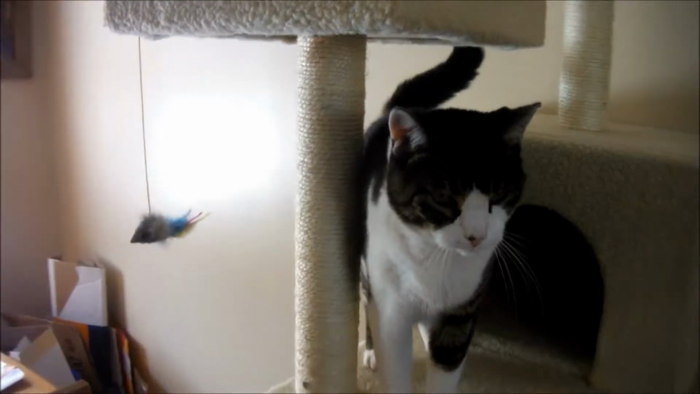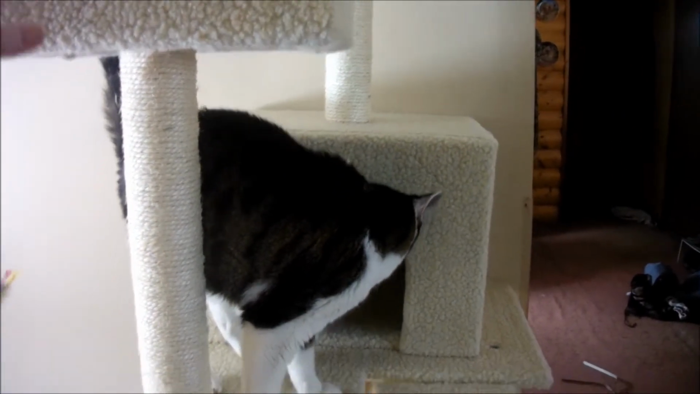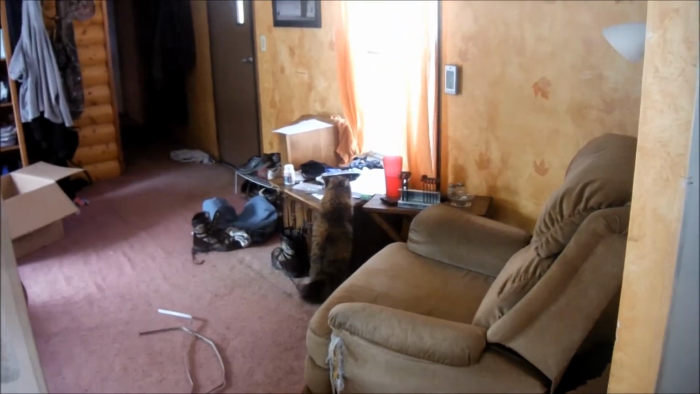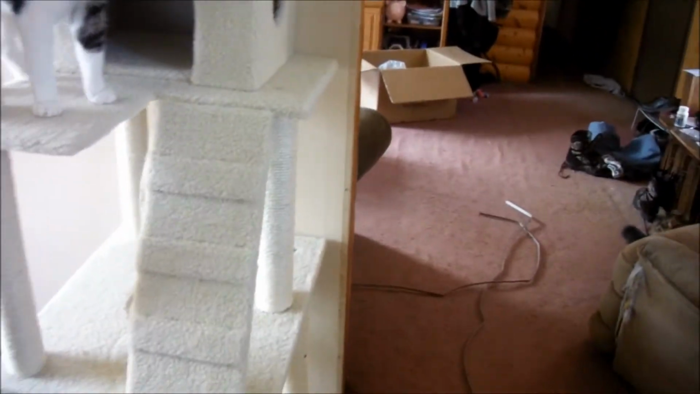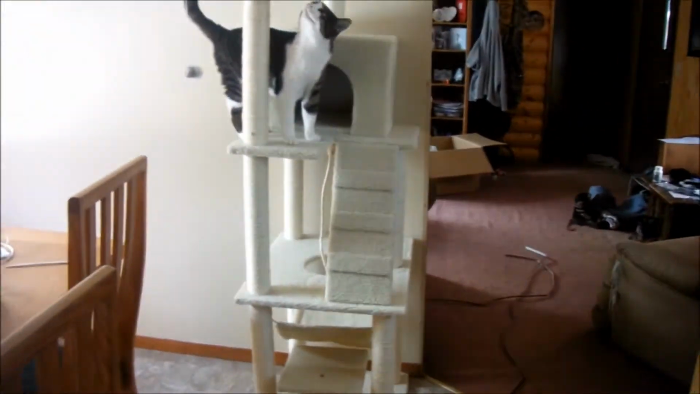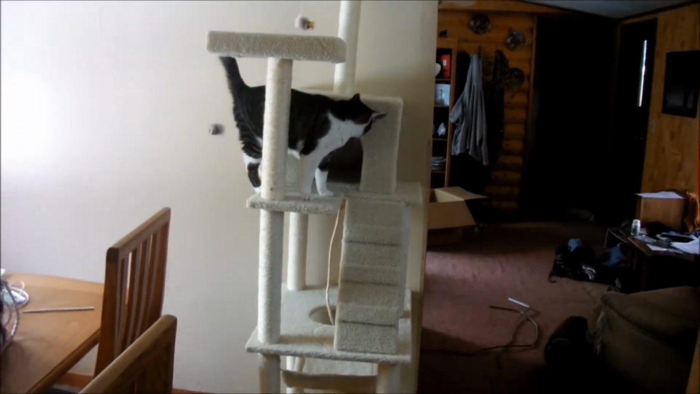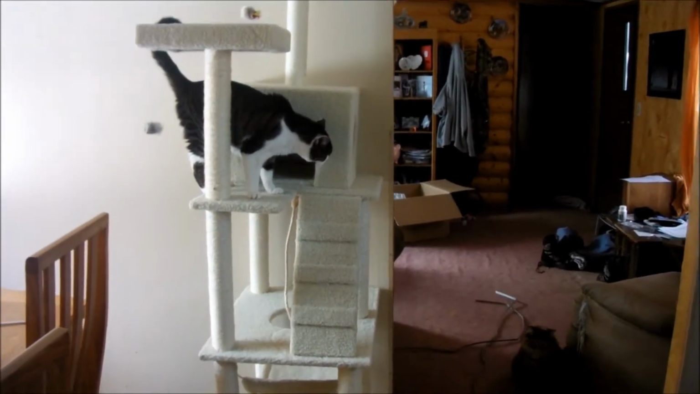Let's see. There's the finished product. Brody didn't waste any time getting up there. Here, come up here. Come up here, bud. Penny, Kiki. Penny. Penny. Stop worrying about the damn squirrel. You like it? Huh? Seems like it's a little off kilter. Did something wrong, but whatever. Just a cat tower. They like it. Hopefully.